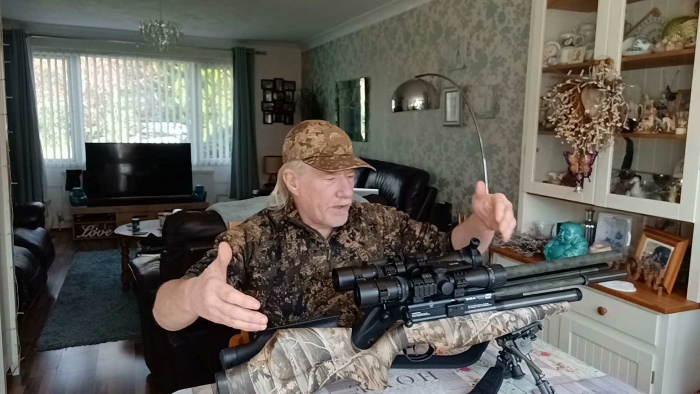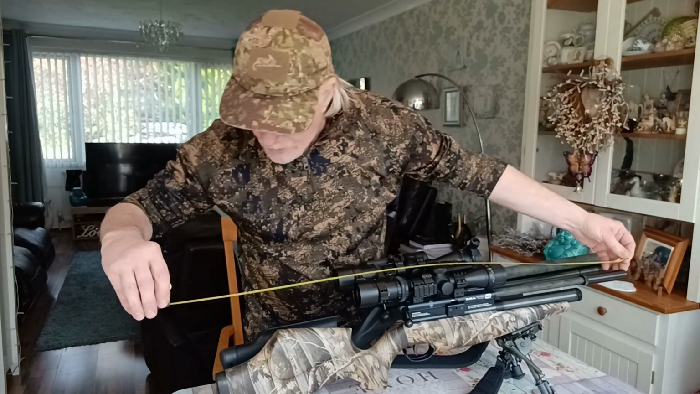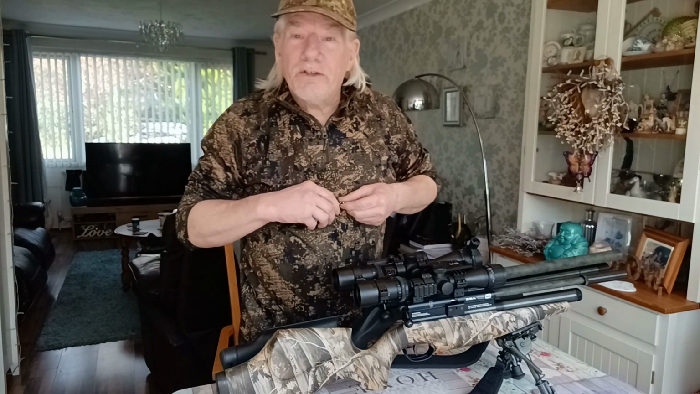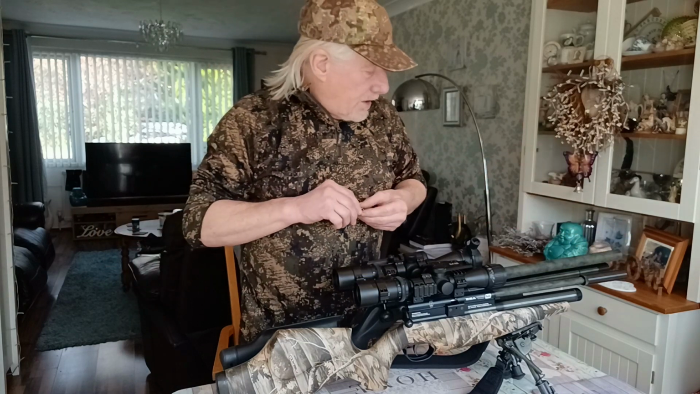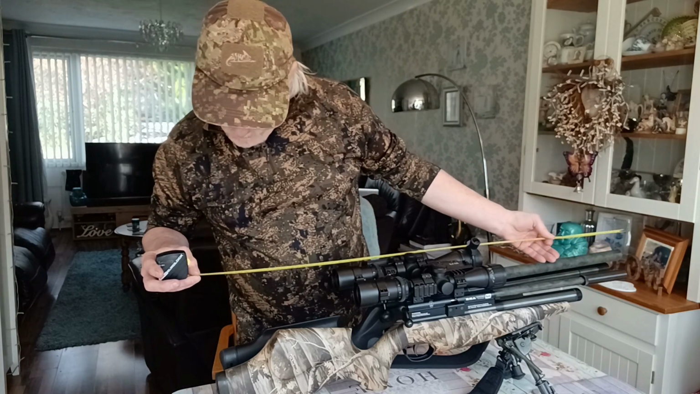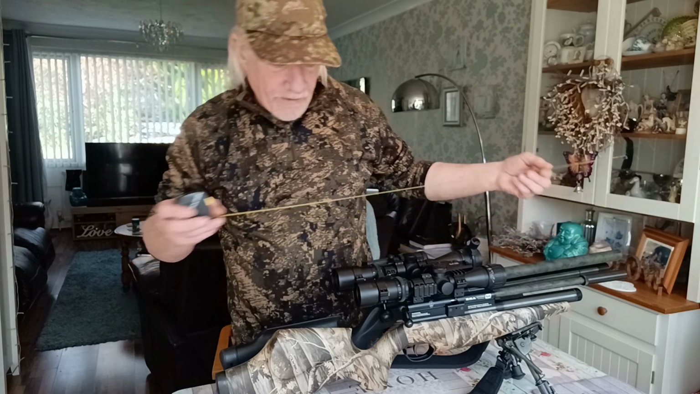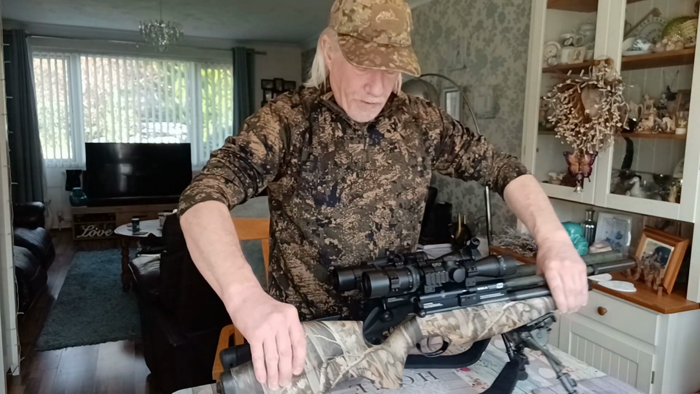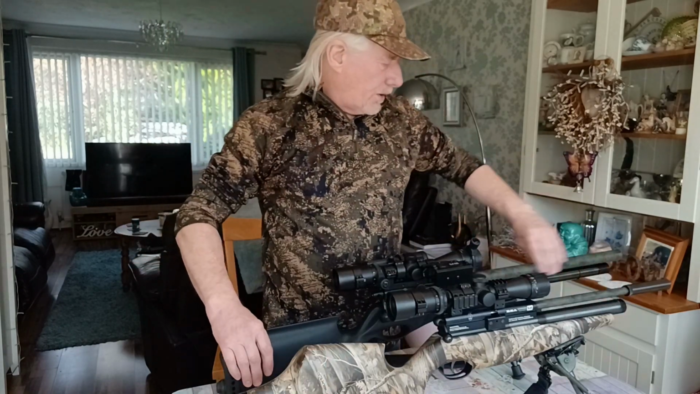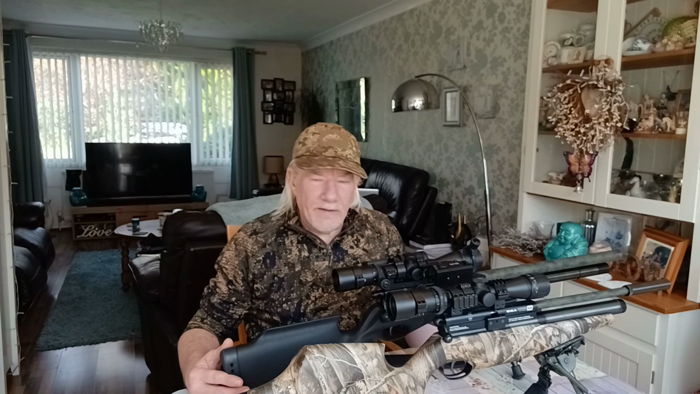So this one I think is measuring in, let me just measure that for you, 33.5 inches, which is very short, as opposed to nearly 39 inches, 38.5 let's say, against the Scorpion, albeit with the over barrel moderator on this one. But there is a fairly significant difference in the length of these two.